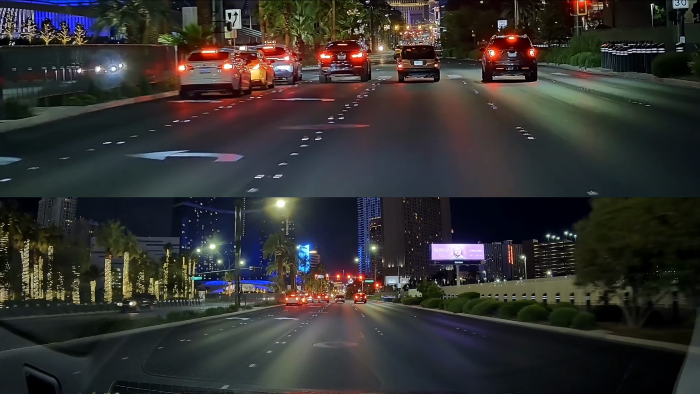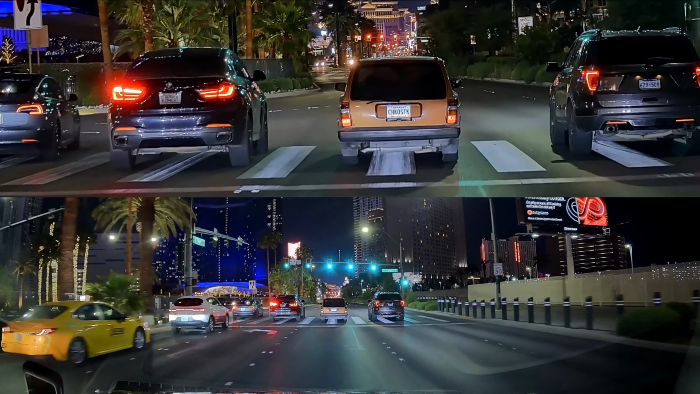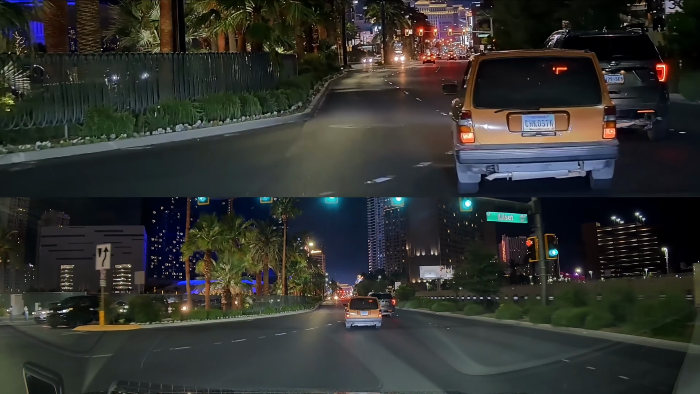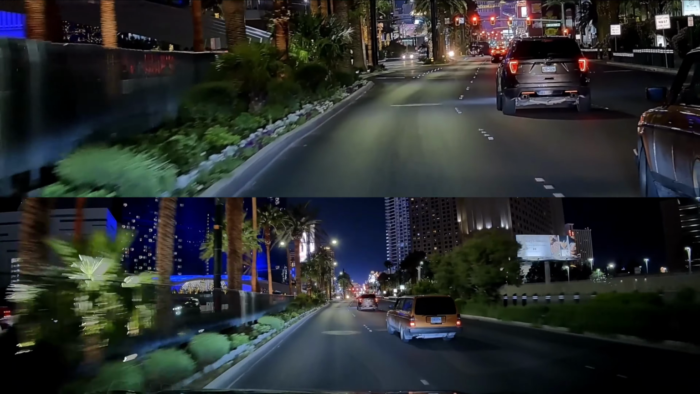This is the Viofo A329T. At the bottom, you can see the front 329S 4K camera recording at 30 frames per second. And at the top, we have the telephoto camera lens add-on, which has about 4 times zoom. Makes it a little bit easier for getting license plates.